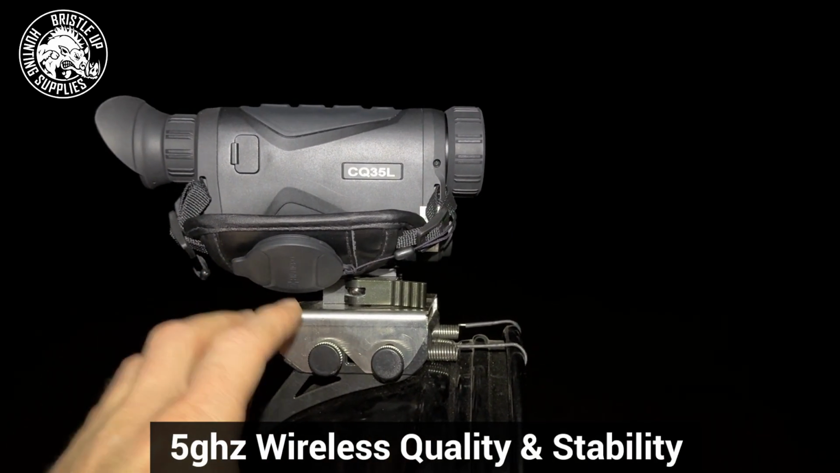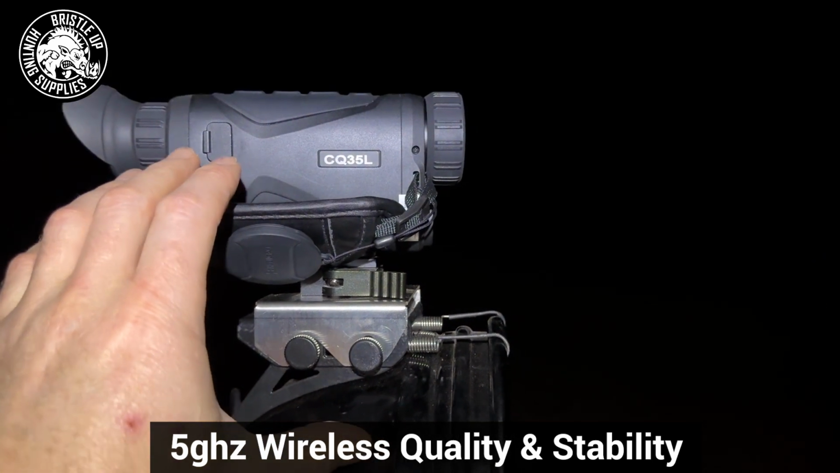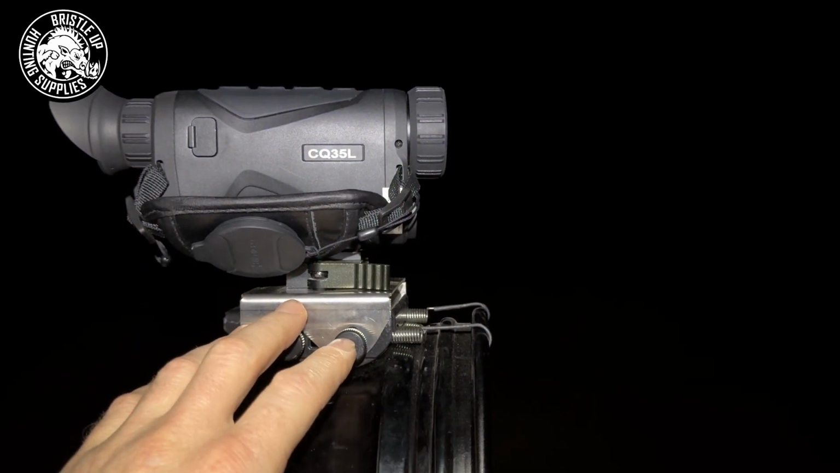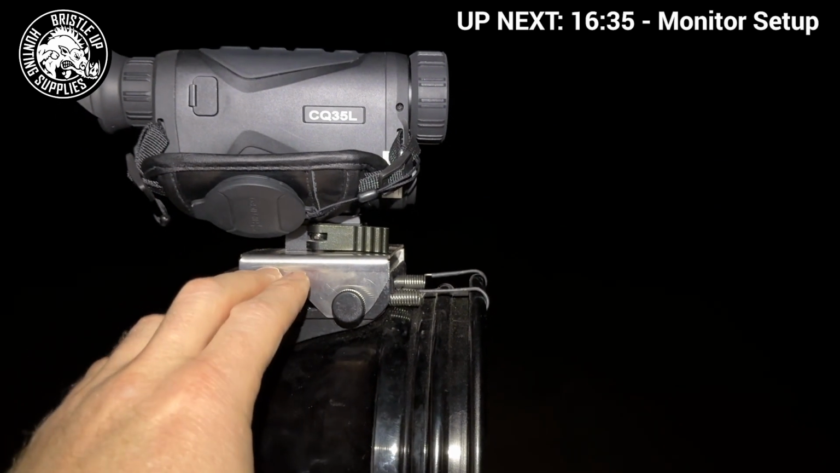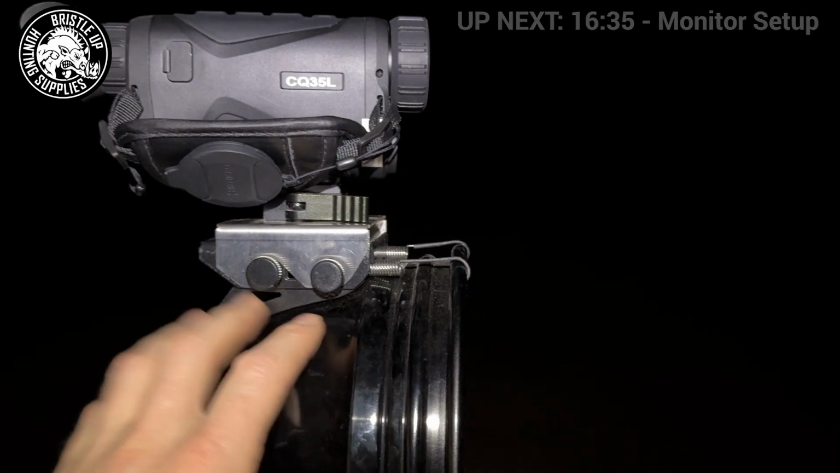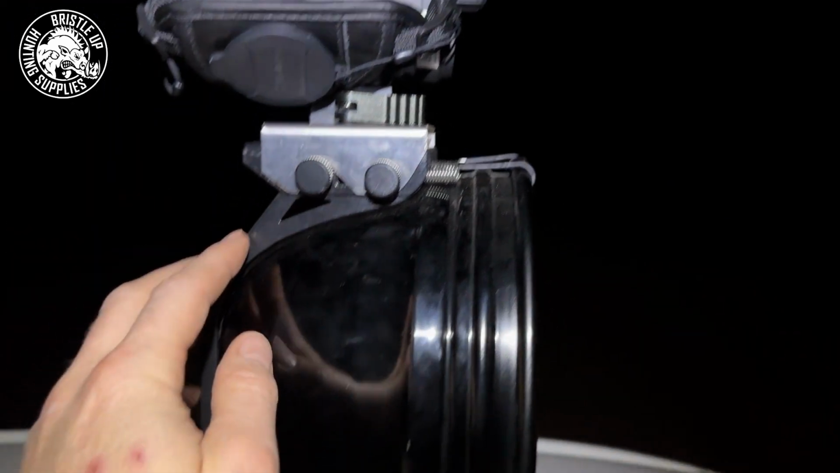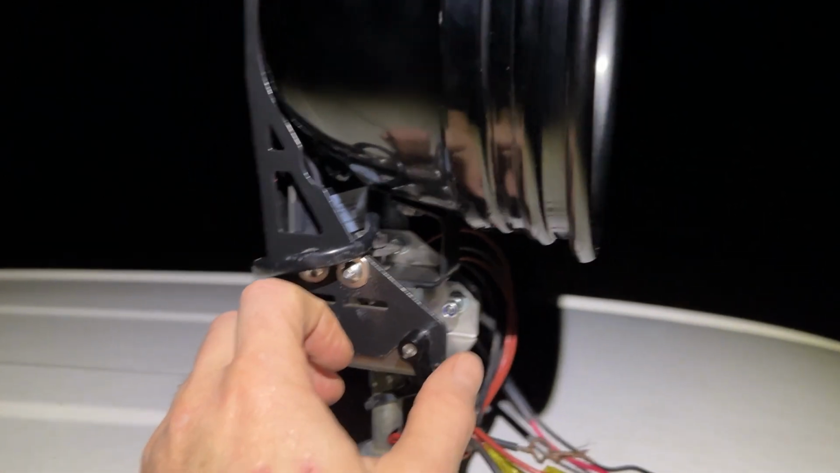Alright, so we're out tonight testing one of the very first Condors with 5 GHz Wi-Fi to be able to solve the interference problems we've been having, and so far so good, but I'm about to show you it all. And I've got it mounted on top of a Wild Game Innovations bracket with the new Wild Game Innovations quick release and the new 7-inch power beam bracket here.